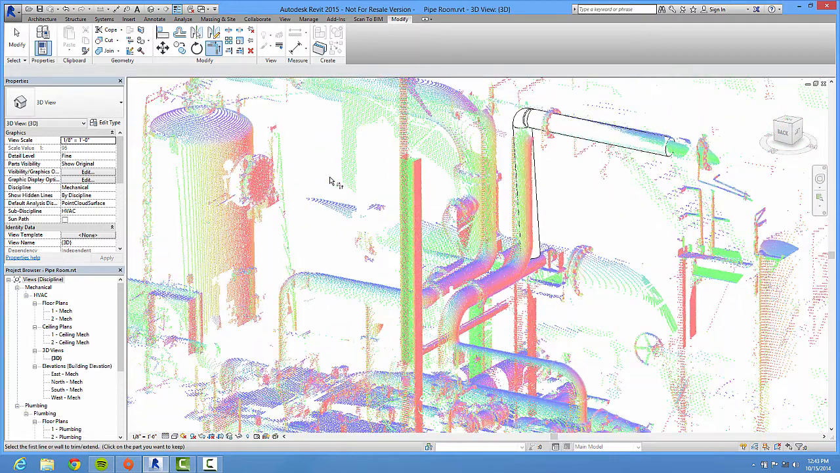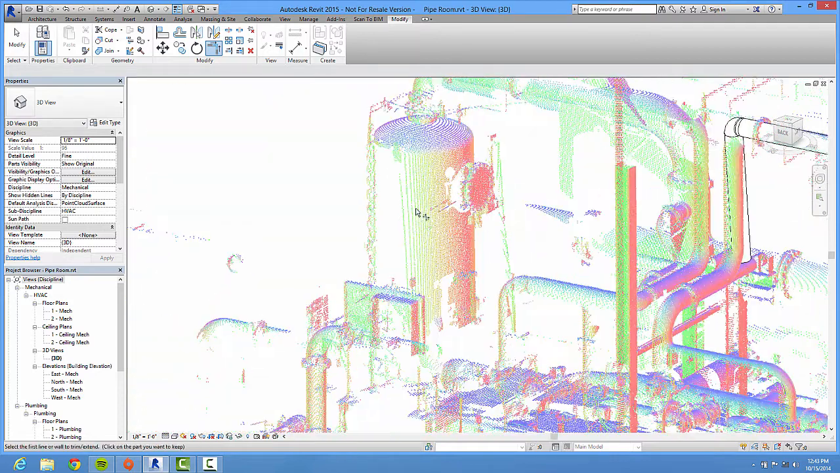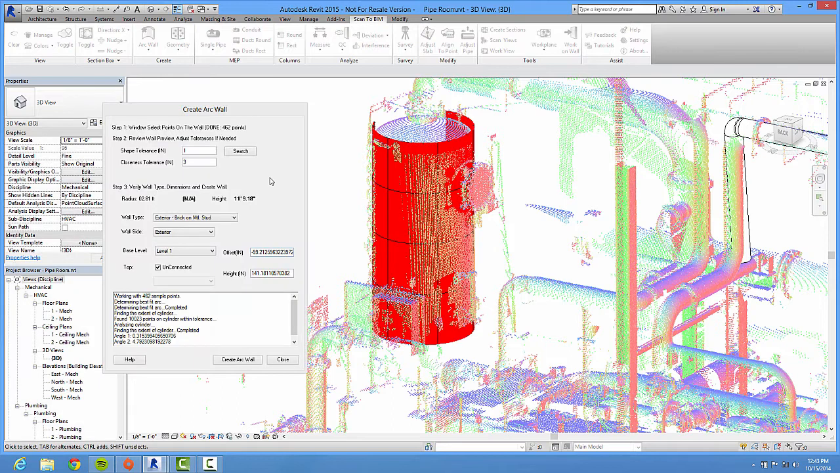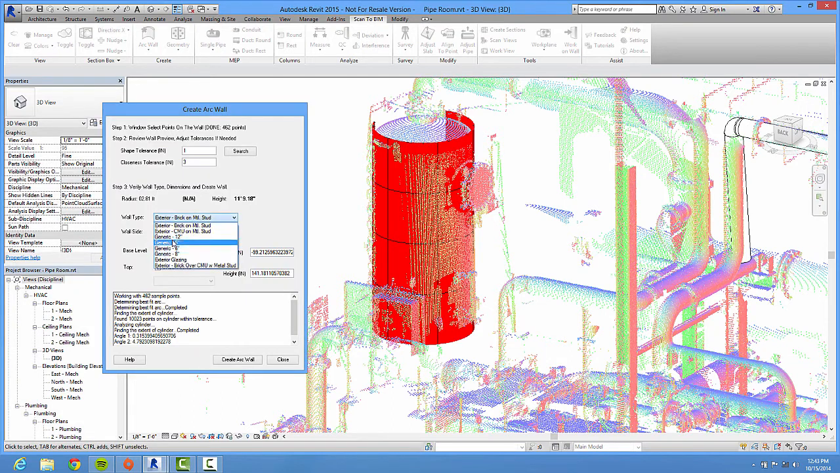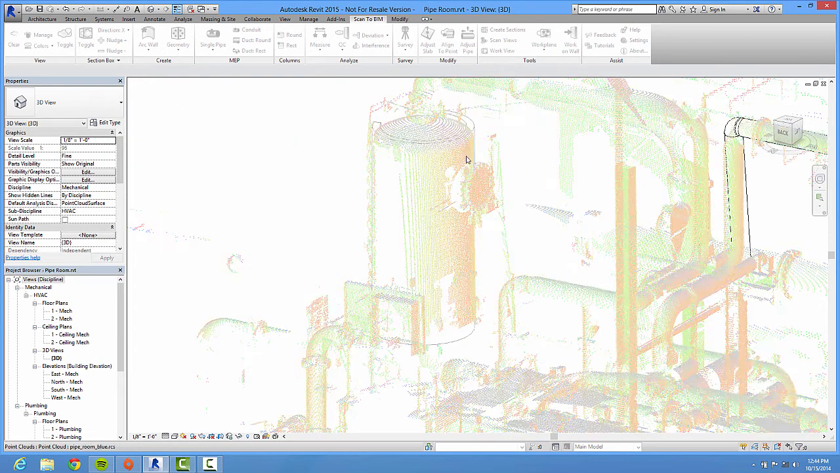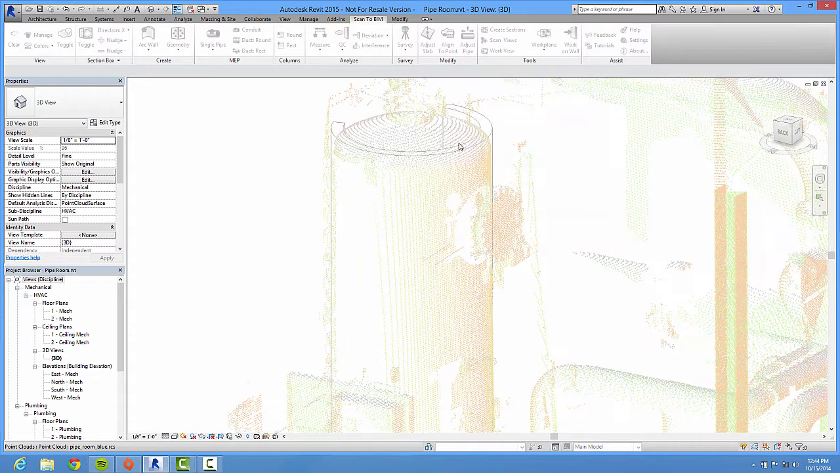Now, another tool that you can use is, Revit doesn't really have any equipment in here. So you can still use our Revit tools. You know, I'm going to make an arced wall, and I'm going to grab that, and I'm going to say I'd like that to be just a generic 5-inch wall because I just want something there as a placeholder to take up that space so I know not to run into it.